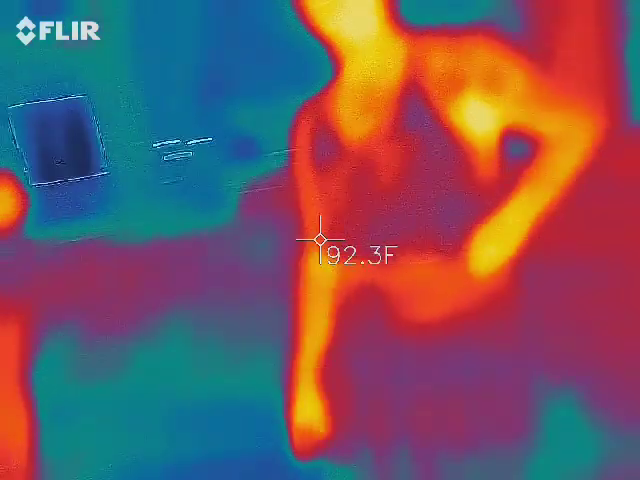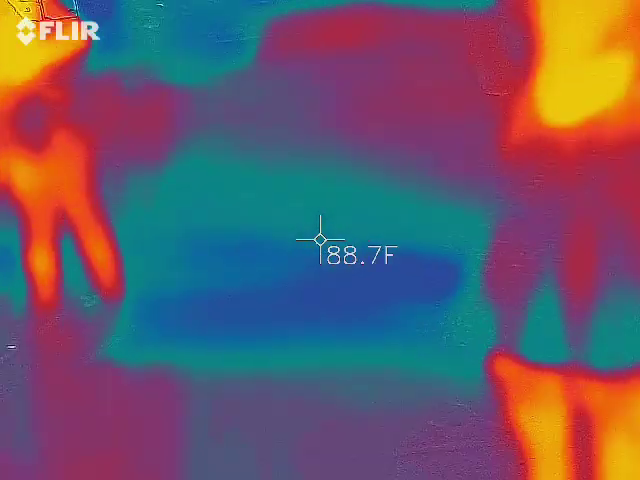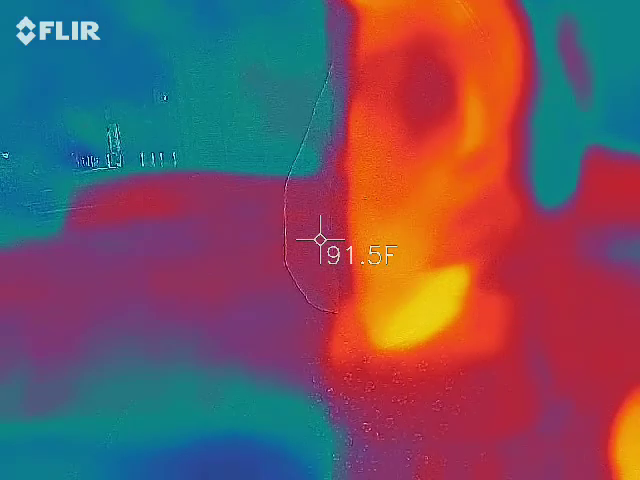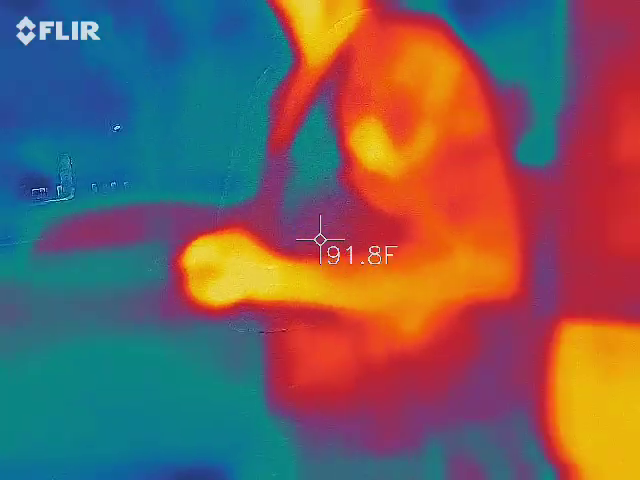All right, so one last building we're going to take a look at. The building catty corner right here, the big brick building. That's the Wagner building. Yeah, I got the word ethical, which is very interesting. Ethical. Yeah, that's you pranking on the kids.